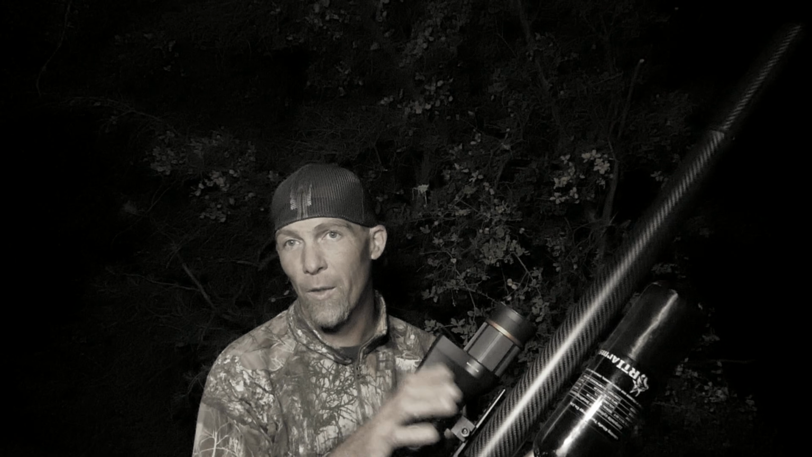We're going to set up in a different spot that's facing a fence line where I have seen the coyotes come through. There is somewhat of a little trail, and there's a bit of a gap in that fence, and so I think they come through there. We're going to set up and see if anything else comes through.